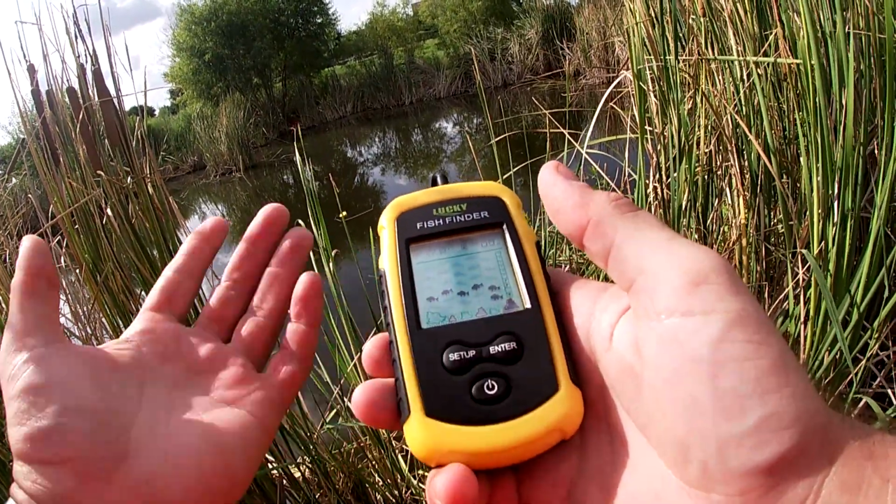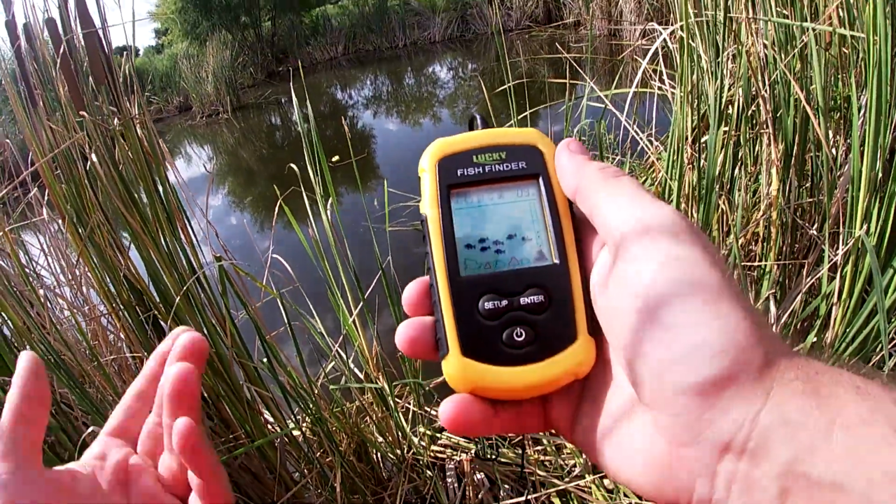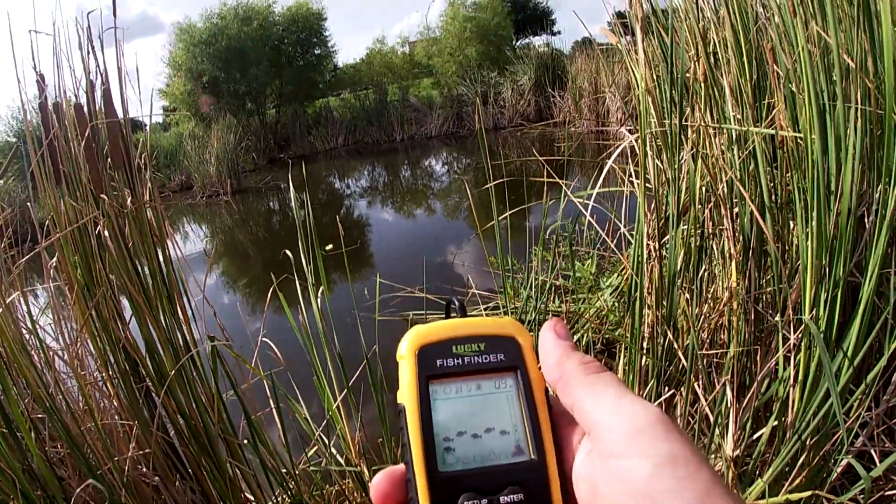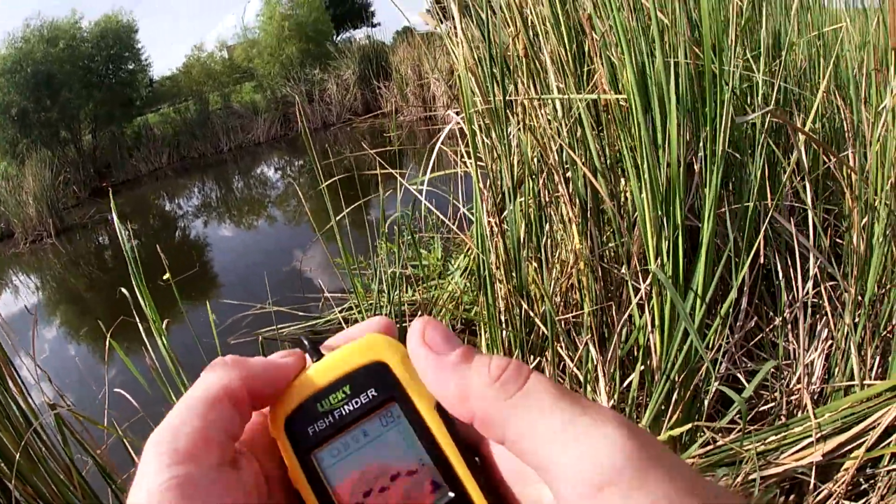Okay, apparently there's no way to change it from metric to American, so you're going to have to get used to the metric system here. So 0.9 meters, that would be close to 1 meter. 1 meter is just over 3 feet, so 0.9 is probably right at 3 feet deep.